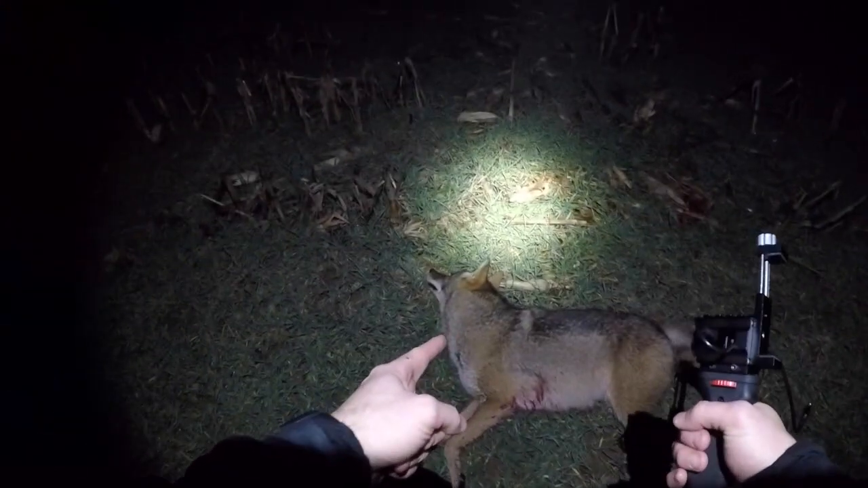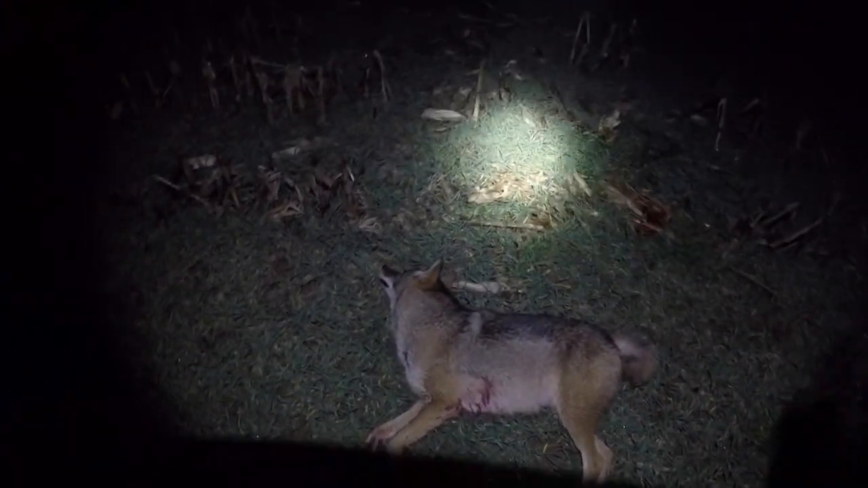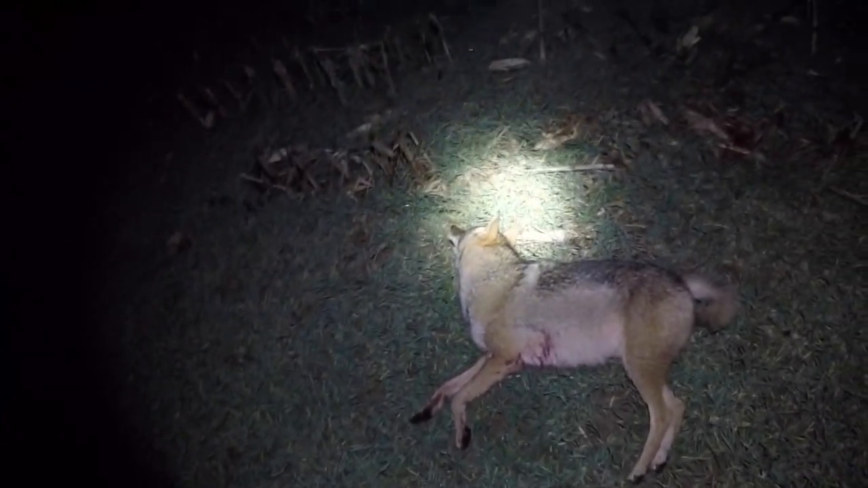The good thing is we got the Be Cool bike. We got the yoke rope that we're going to put around him. We're going to drag this dude all the way out of here with that bike. This is going to be pretty cool here.